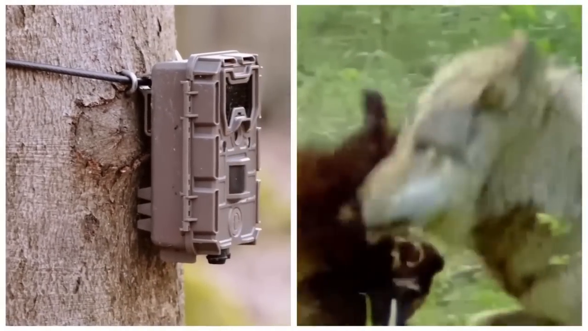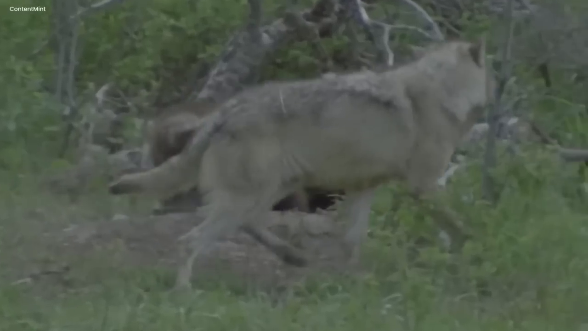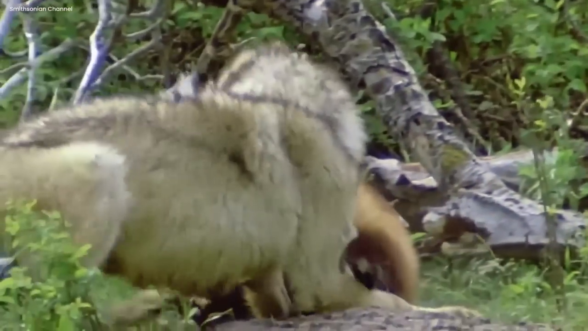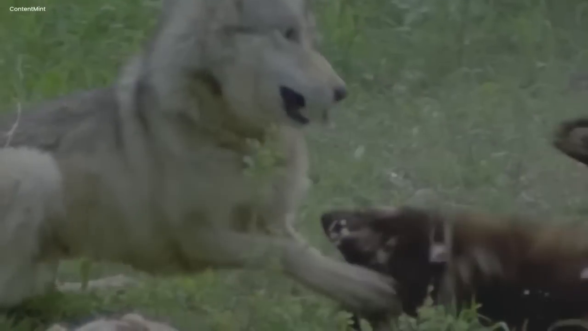Wolf versus Wolverine. The camera captured an incredibly rare and unsettling sight. In a dark and blurry image, something terrifying unfolded. Instead of a typical wolf, a fierce wolverine appeared. Its appearance strange and creepy, making it difficult to comprehend.